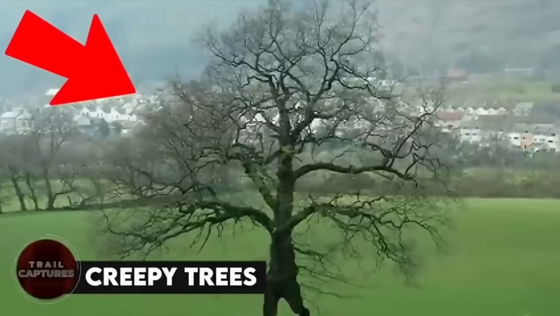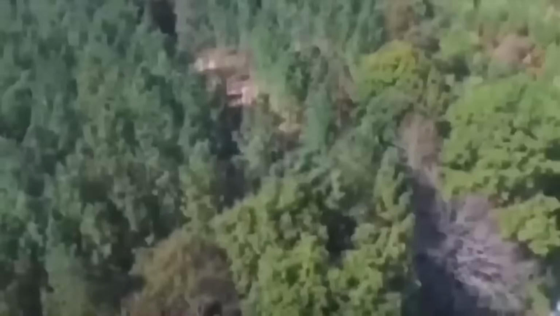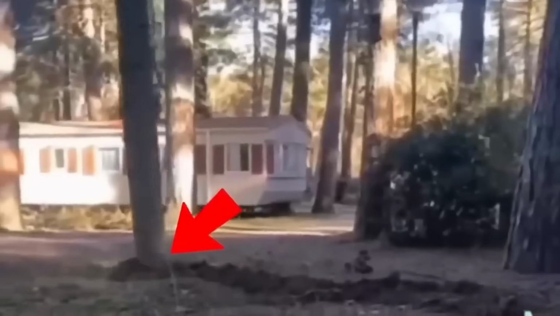Creepy trees. Considering the last clip, if you think the woods are only creepy and unsafe at night, let us tell you how wrong you are, and this video will prove it to you. These trees were recorded moving. Like, literally moving from one place to another. Was it the neighborhood that annoyed them, or they felt unsafe due to humans? We could never know since trees don't talk.